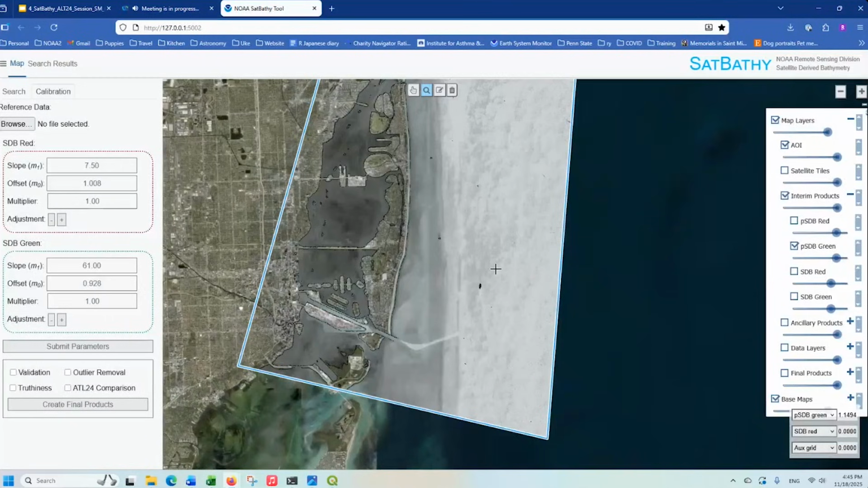Because the optical properties and water clarity can vary regionally, users can fine-tune the slope in plus or minus 5% increments to better match local water conditions. The adjustment is constrained within specific ranges, where the SDB red is between 4.88 and 16.5, and SDB green is between 42.7 and 88.45. Supporting turbidity indicators such as the 704 red band, which is here in our